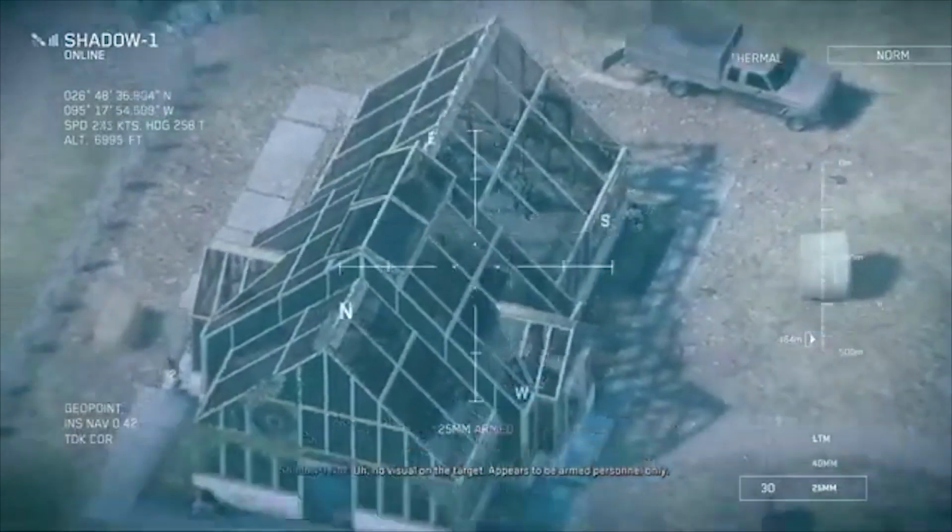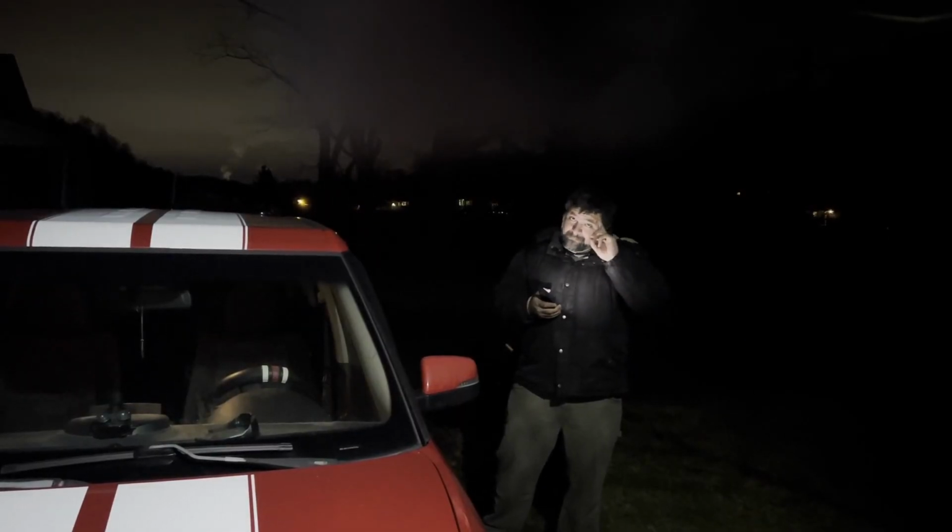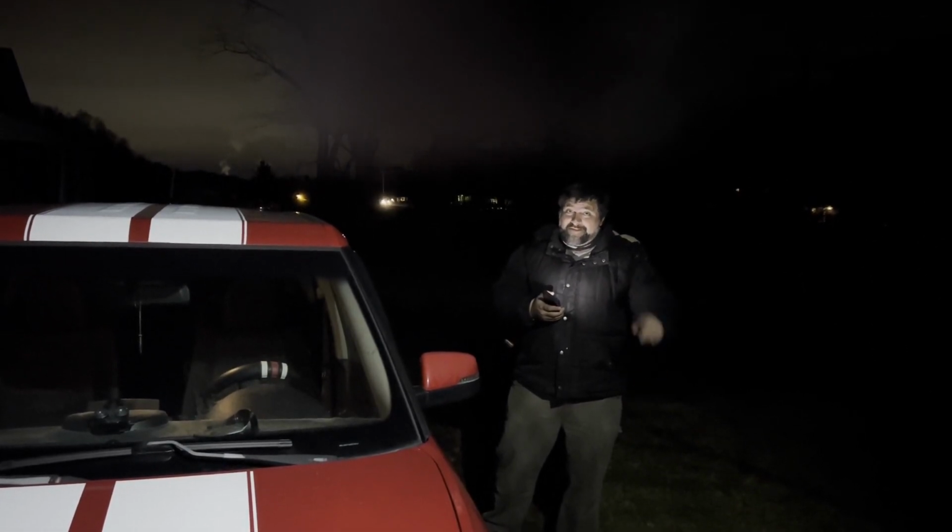No visual on the target. Appears to be armed personnel only. That's realistic. I like that.